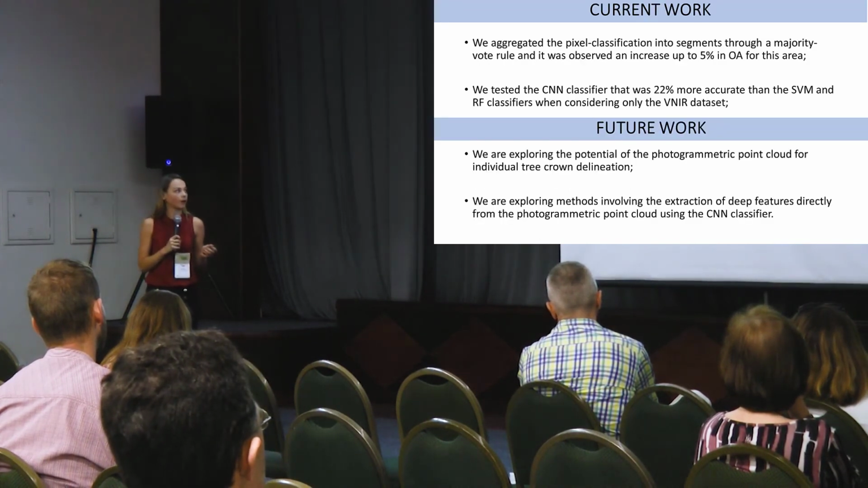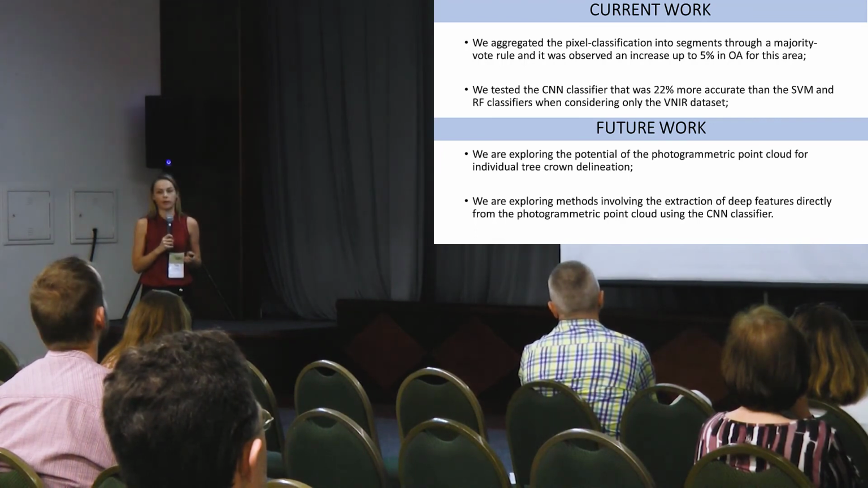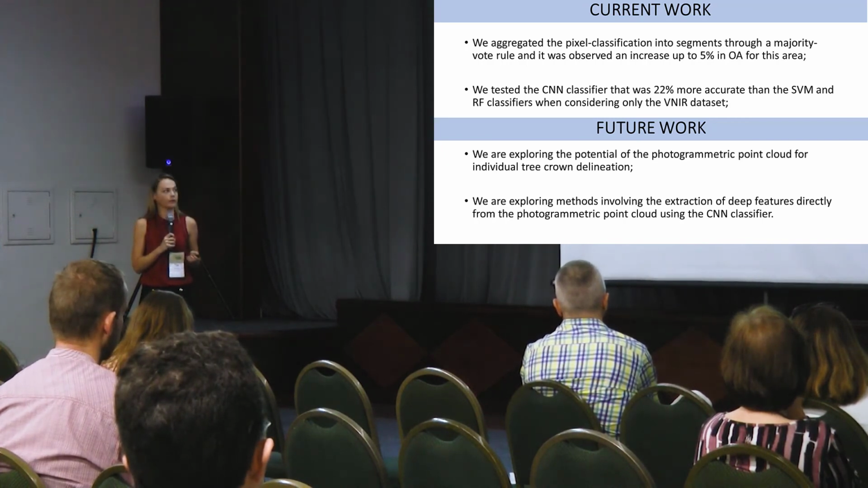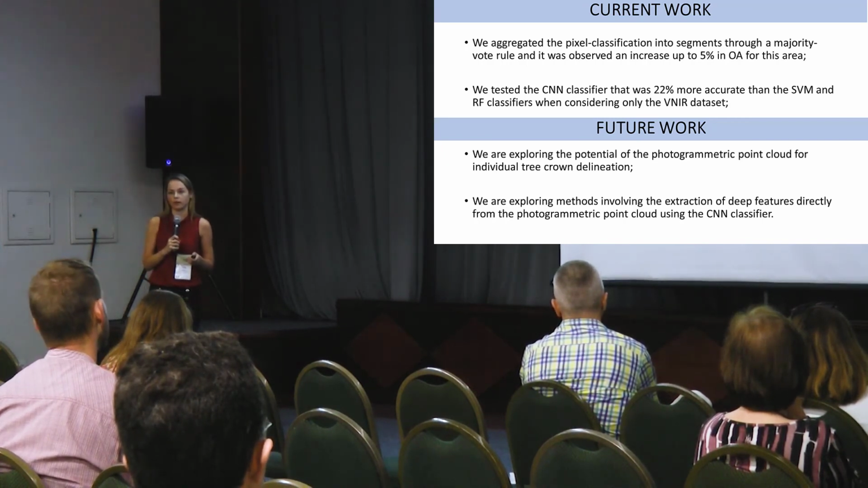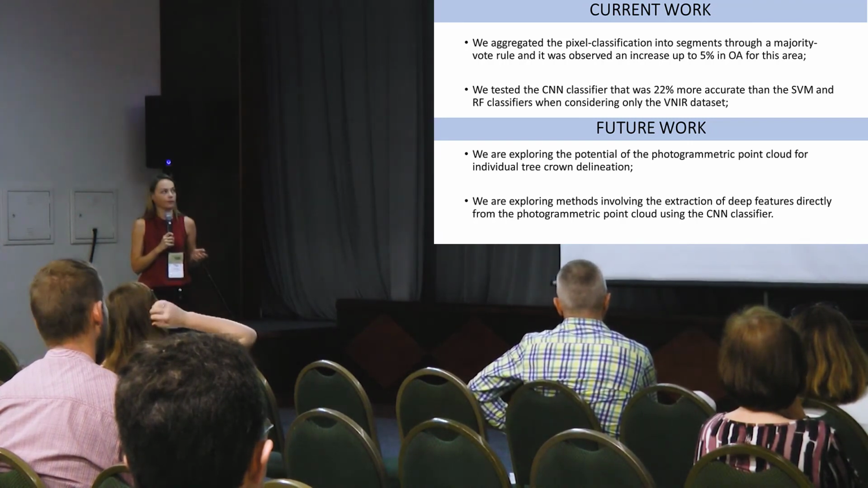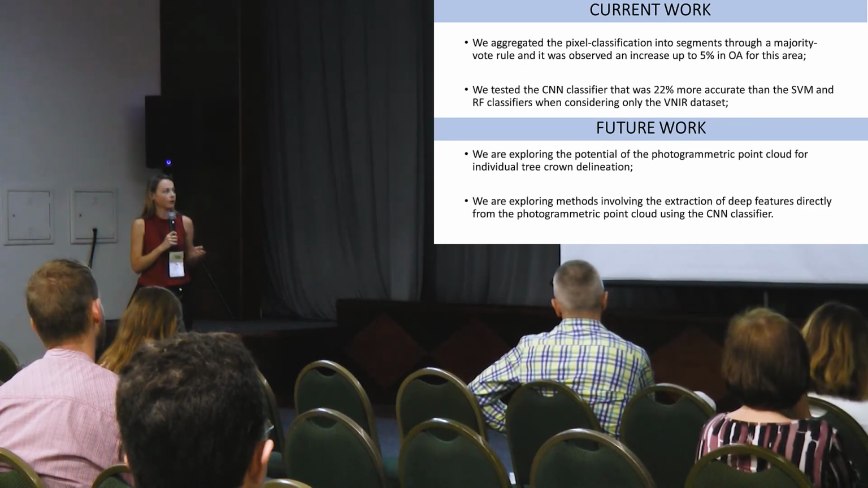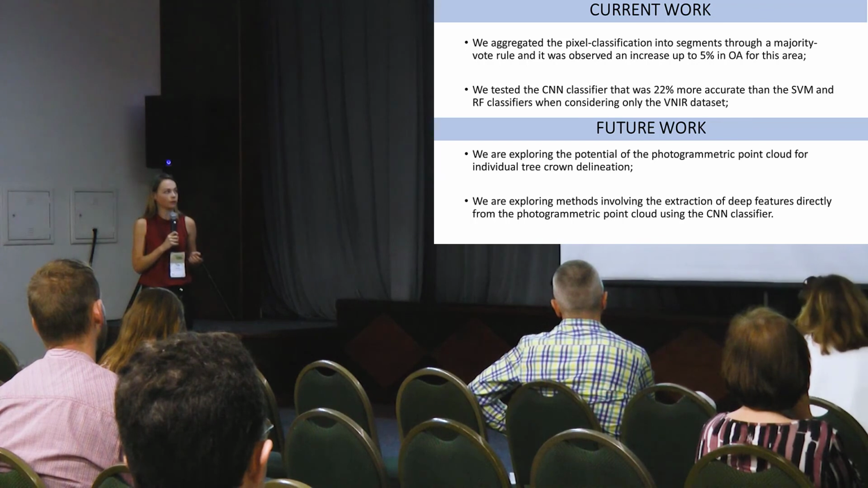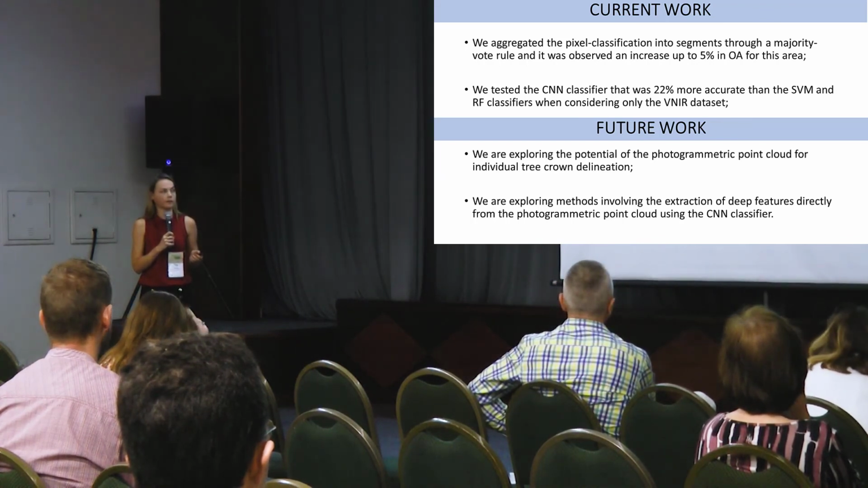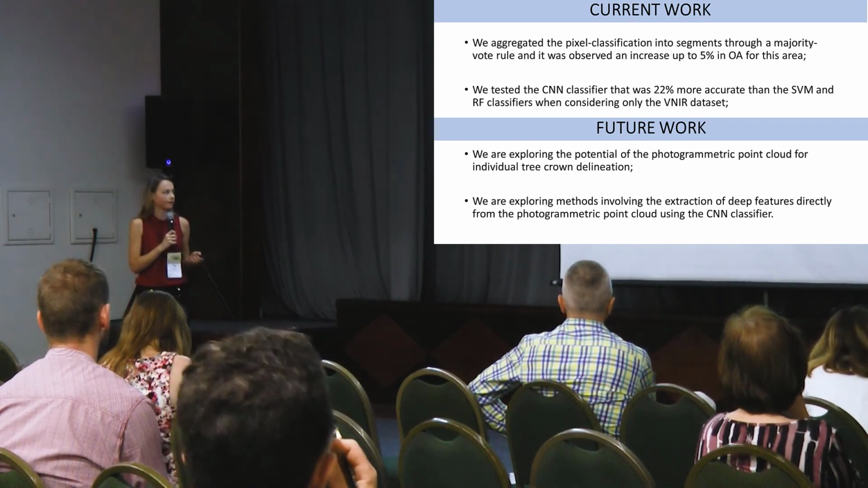And like our current work, this research has advanced in the last months, and we already tested the object-based classification and the majority vote, in which the pixel classification was aggregated into segments, and with this we observed an increase of 5% when considering the machine learning classifiers. We also tested a convolutional neural network. In this case, the increase was 22% more accurate than the machine learning when only considering the hyperspectral bands.